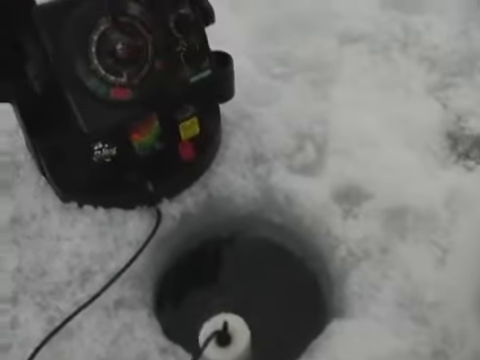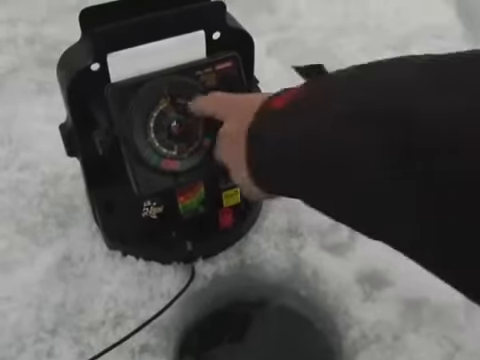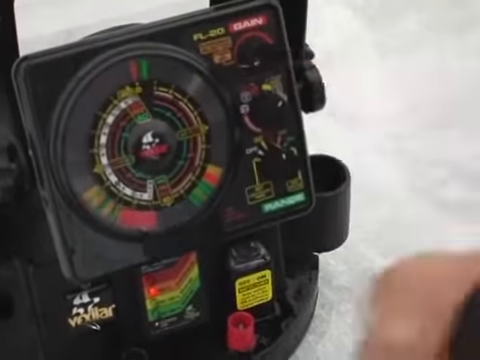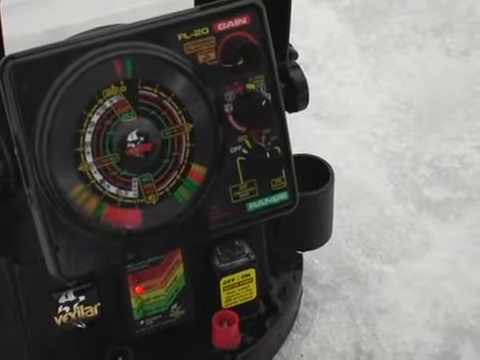Well, now we'll see if we can catch one of these bottom-hugging perch that we're fishing for here. We're going to lower the hook down. Here you'll see it going down on the right side of the dial. Can't see it very well. I'm going to turn the gain up a little. There goes my hook down right here. We can follow it all the way down.